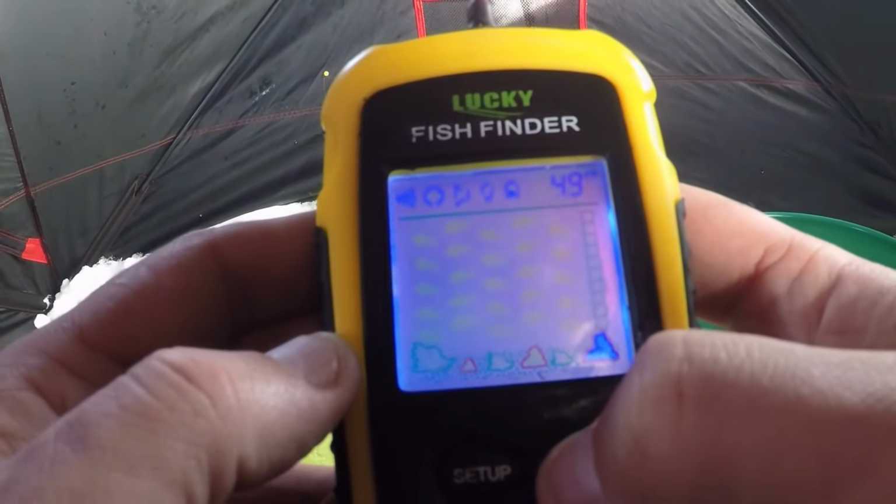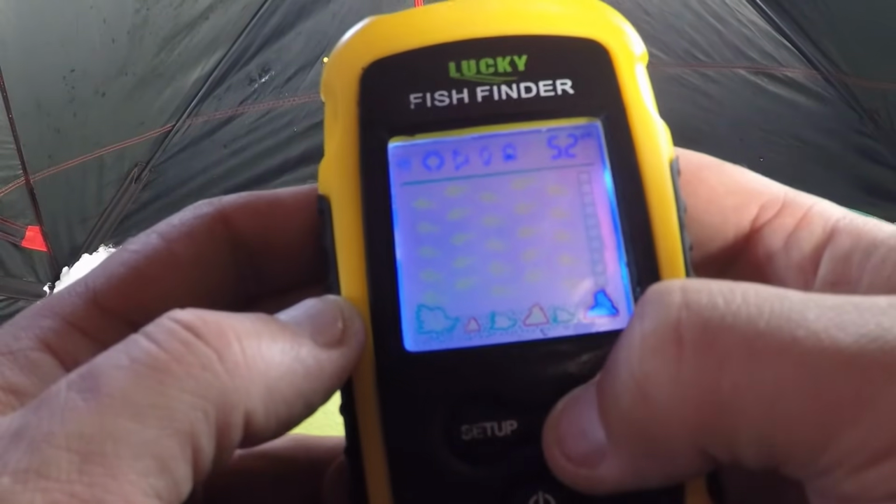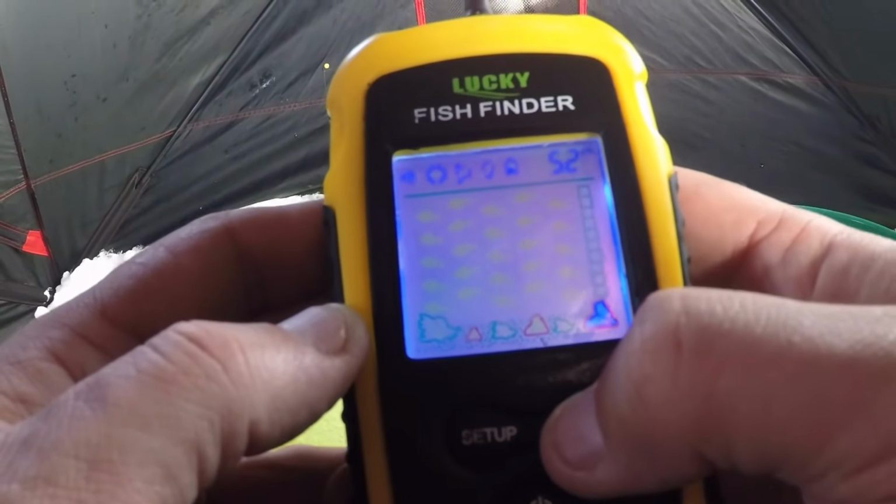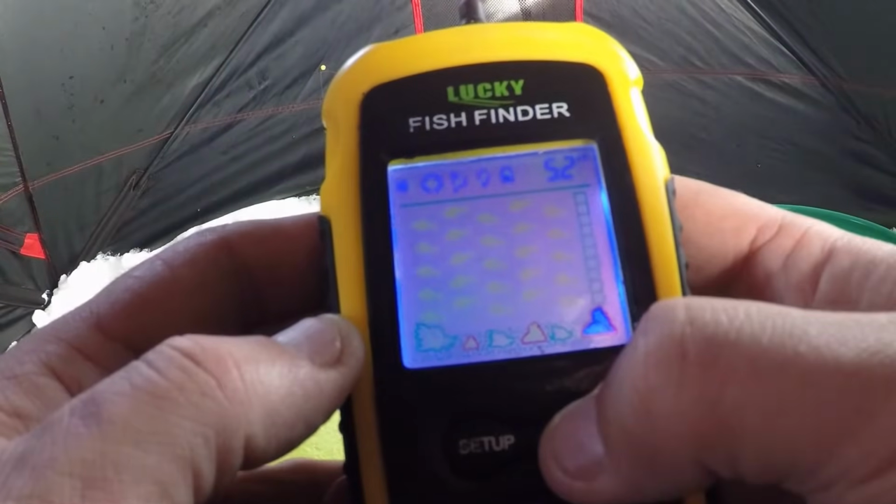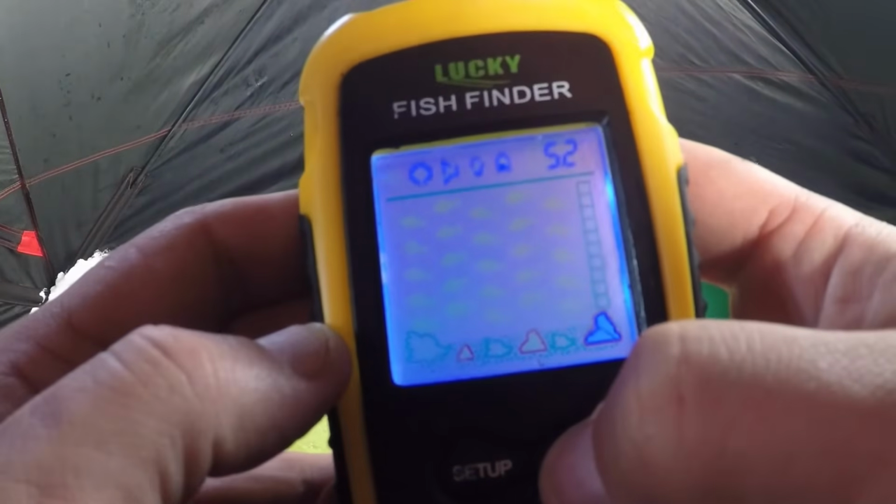If you turn this thing all the way up to max, it will detect every time I move. I know for sure I do, with a 1/32 jig head. This thing's sounding off, telling me there's fish nearby. For me, I leave it set on 4. See, 4 little flashing lines there. That's where I leave it.